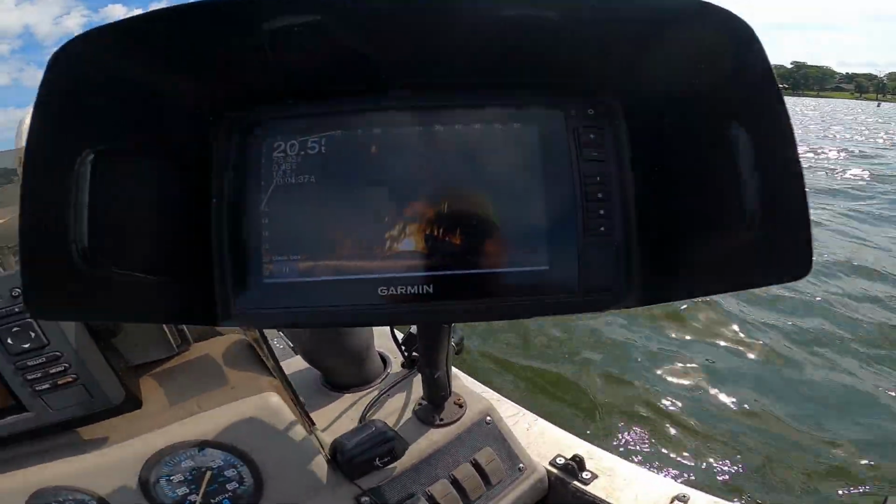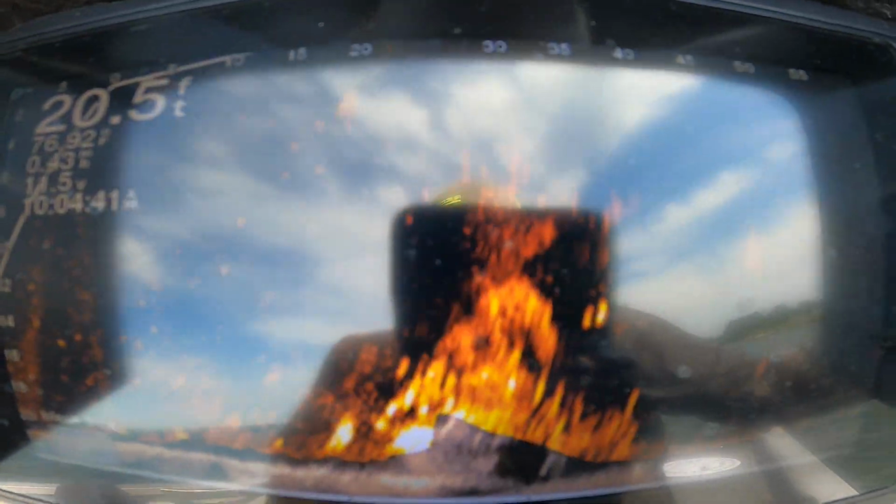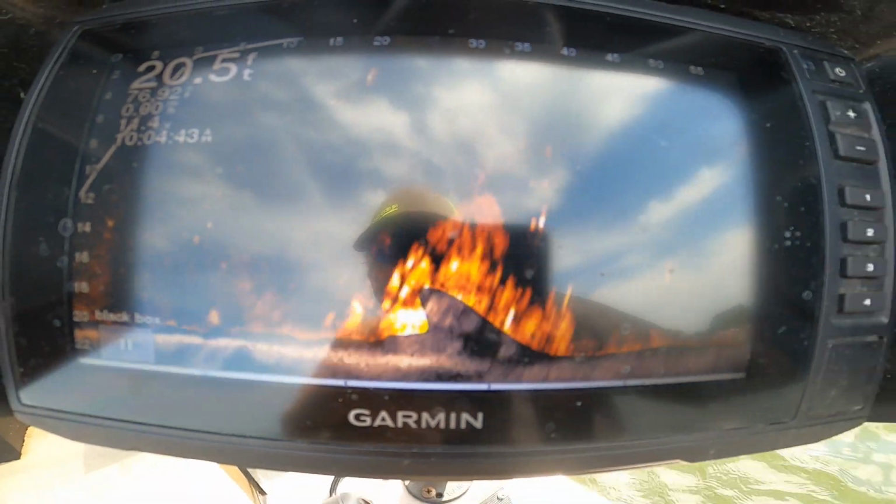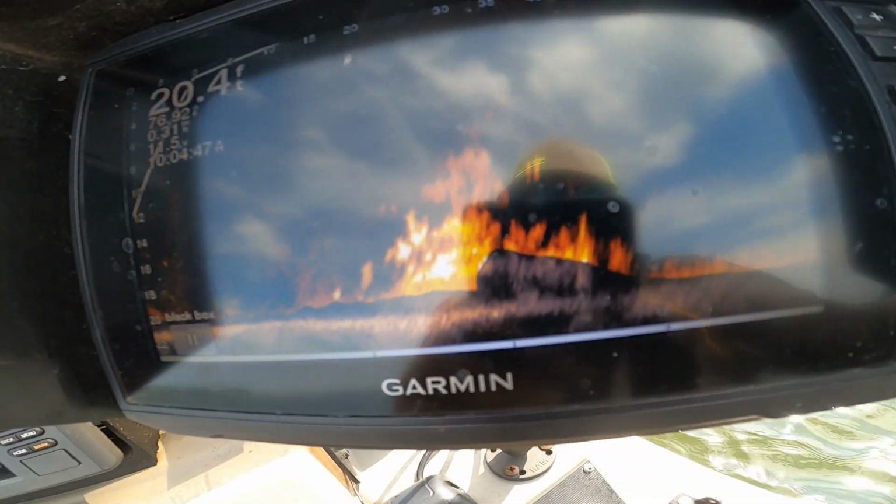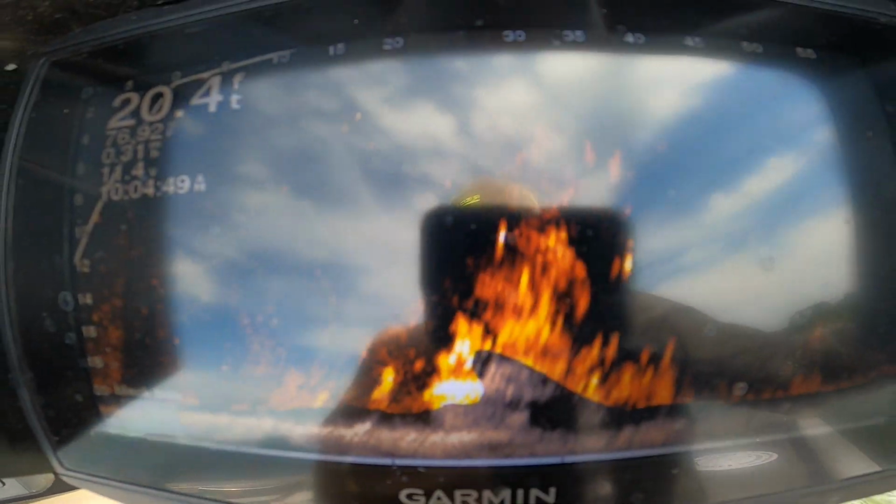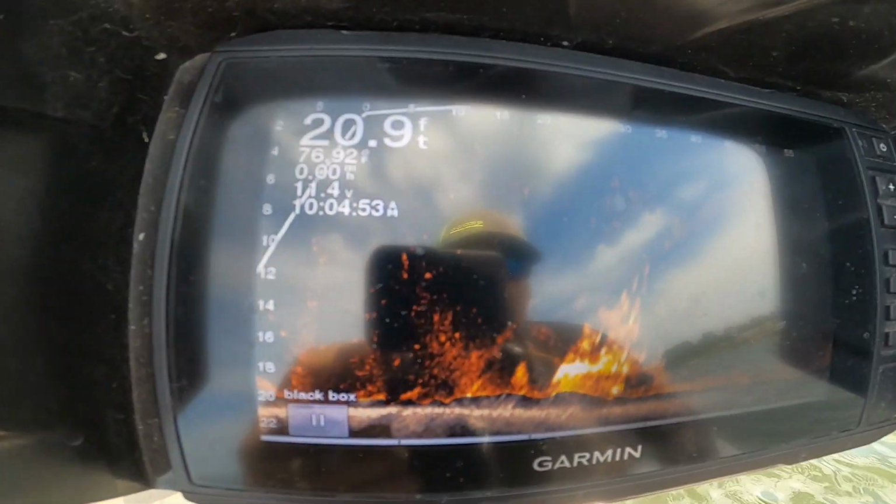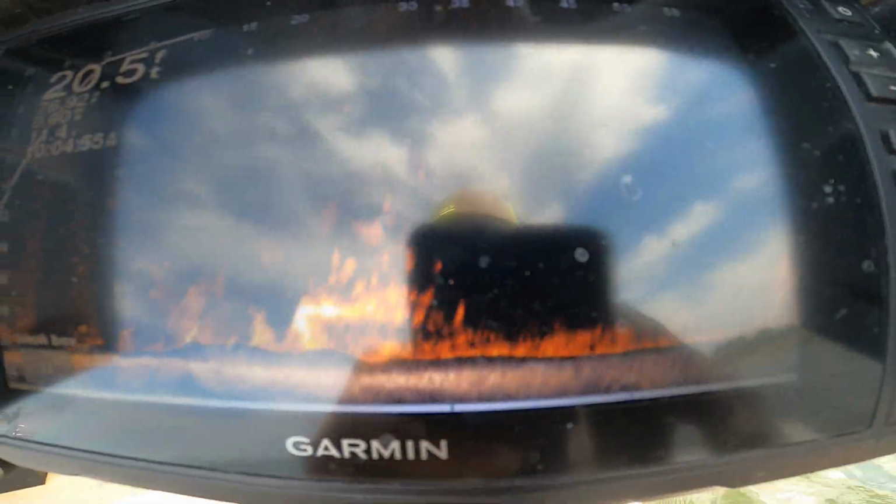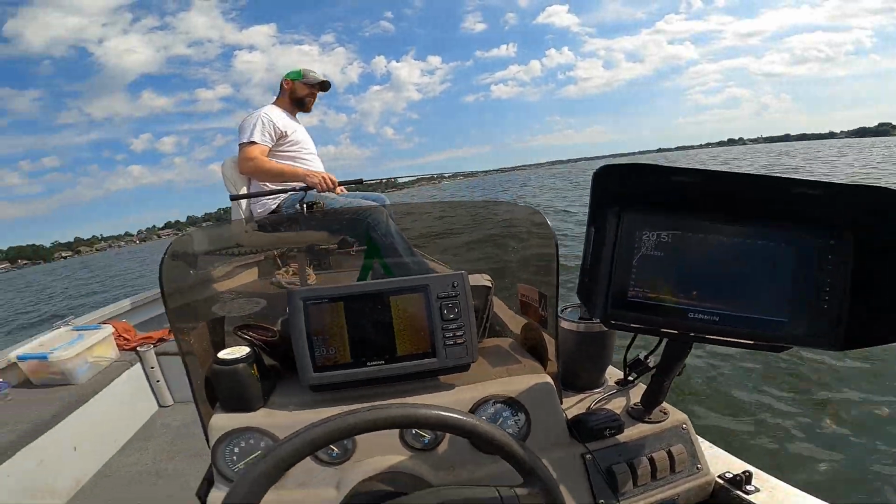So we moved spots. The other spot we only got a couple off of. We are approaching another spot that's got lots of fish on it. These are all my normal spots. It might even be a sunken boat. I think it is. There's a couple of them over here. It's that way.